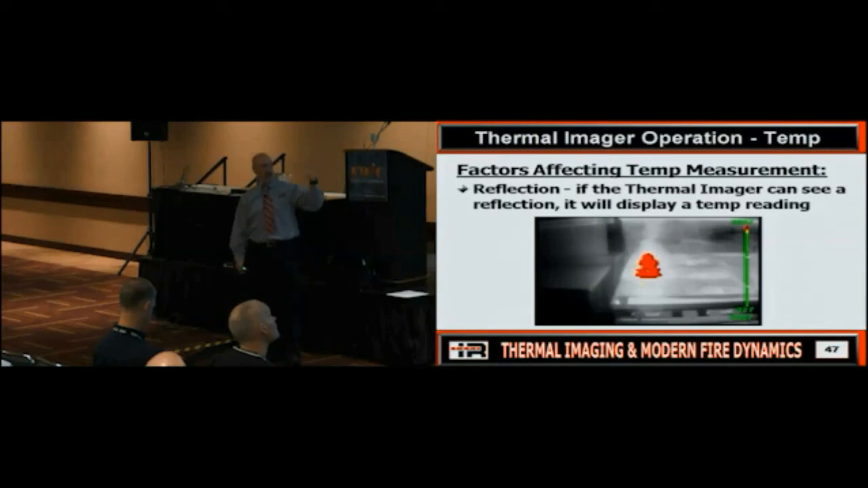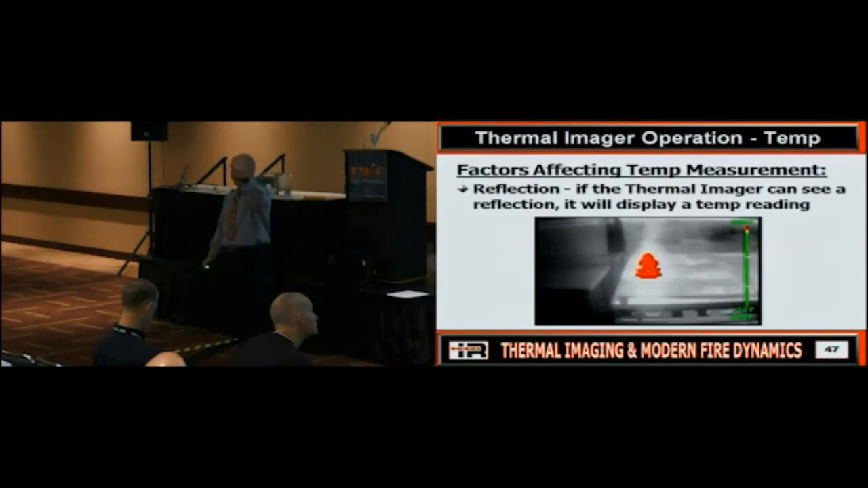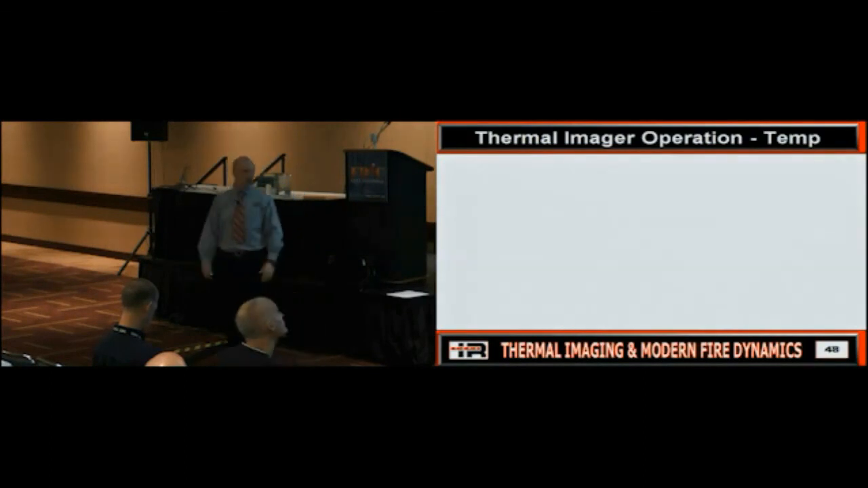The next one, like I said, is that reflected energy. So once again, when somebody says, well, I've crawled in before and pointed it at the ceiling and it went to 600 or 800 degrees. It's registering some of it, but it's not necessarily registering all of it. Does everybody see where I'm getting at? There's a prime example here.